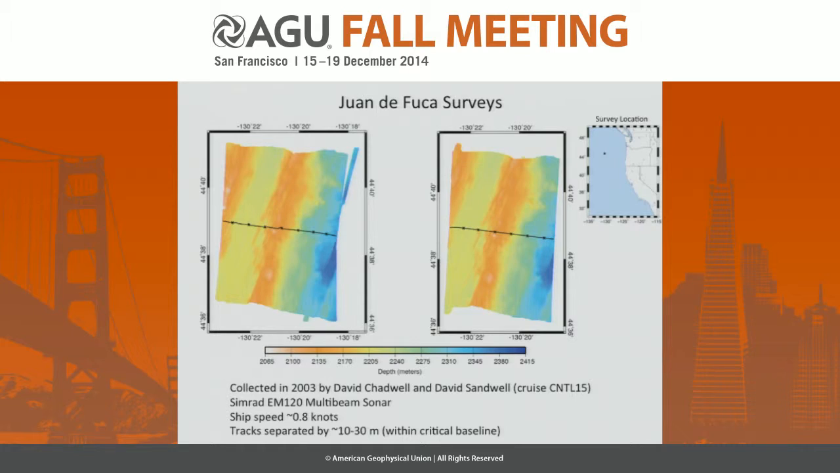The first is a pair of multibeam surveys that were taken in 2003 by Dave Chadwell and Dave Sandwell above the Juan de Fuca Ridge. They were collected using a Simrad EM120 multibeam sonar, which was then aboard the research vessel Roger Revelle. These data are freely available on the NGDC website and were taken at a very slow ship speed of 0.8 knots.